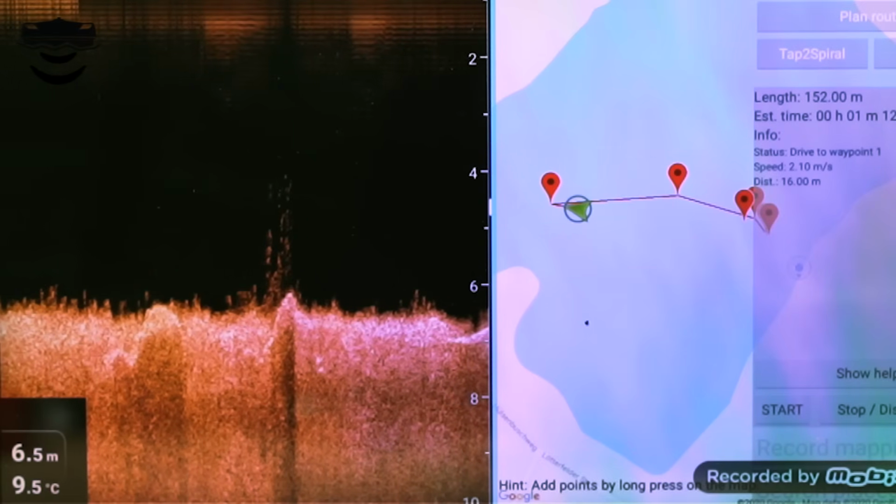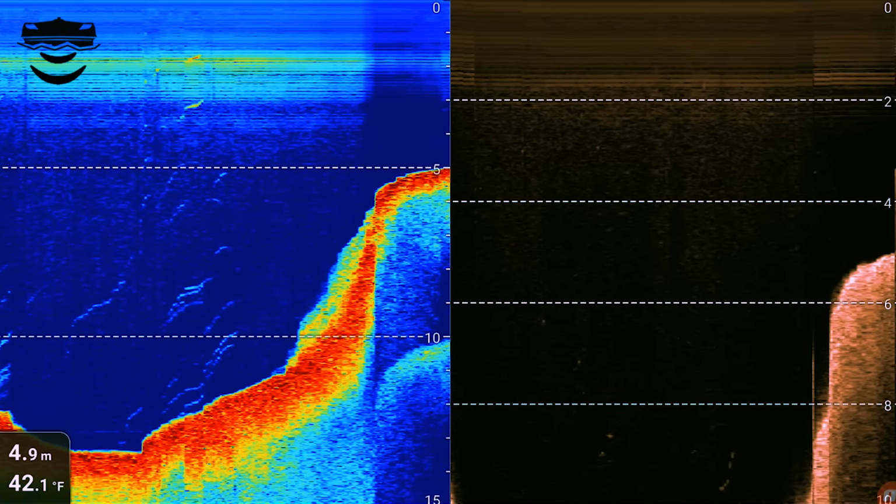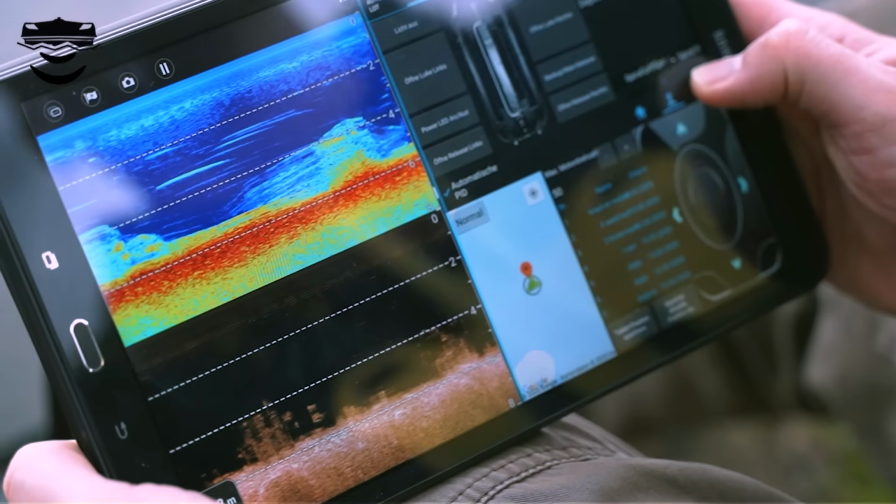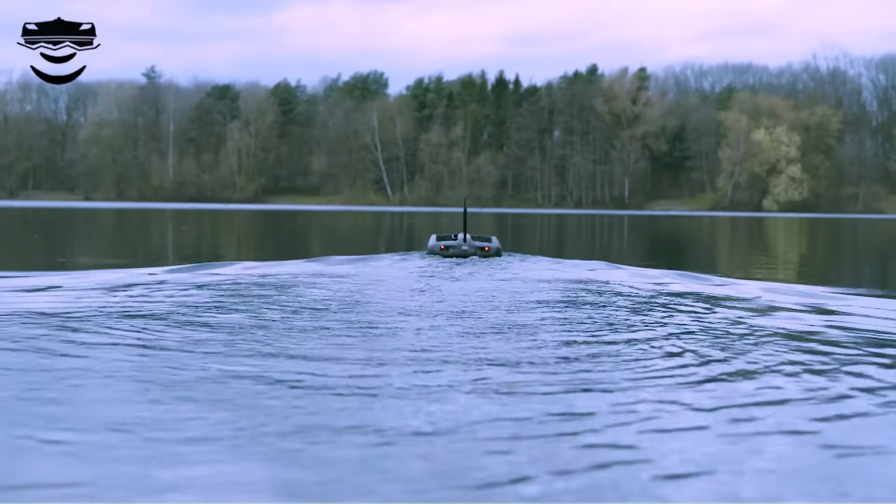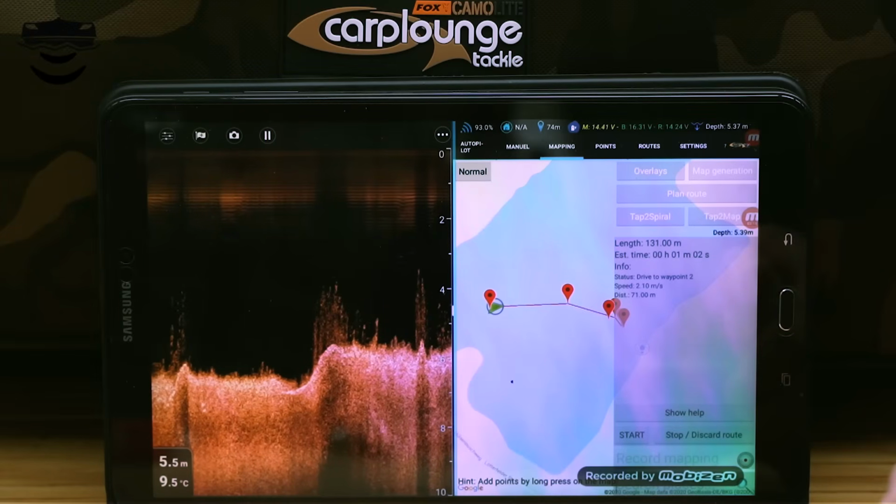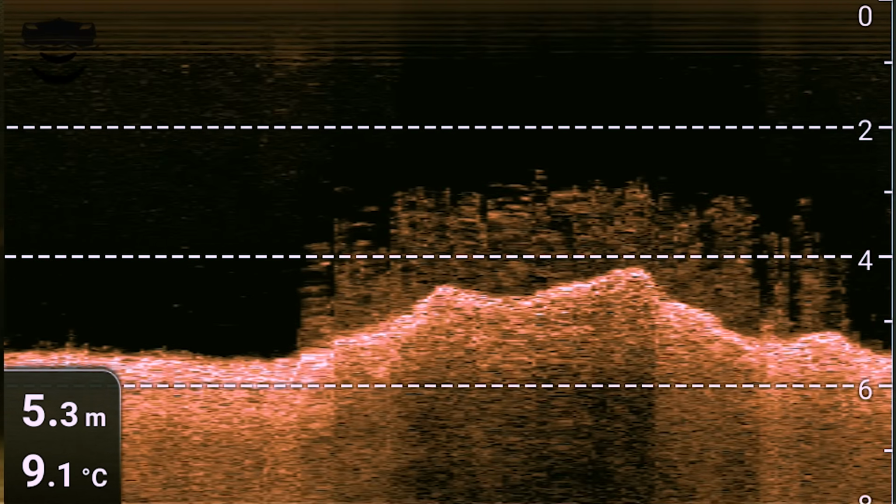Especially with the bottom hardness, the weed, the structure. We just go to the lake to show you all the differences in a quick video, which says definitely more than any words. The first fish finder shown in the video here is the Raymarine Wi-Fish echo sounder.